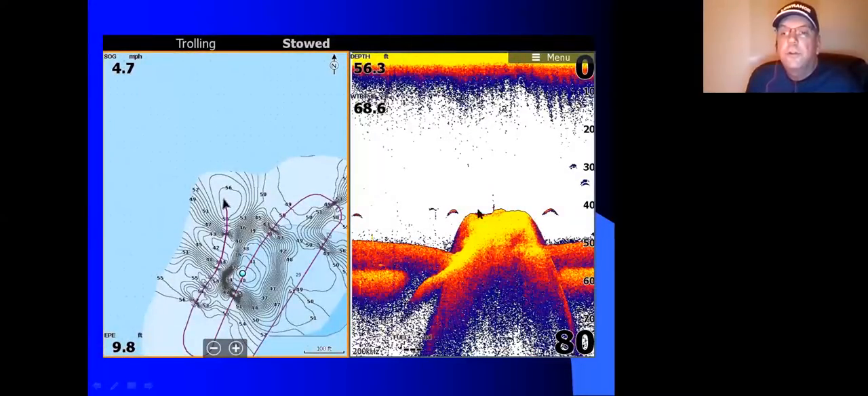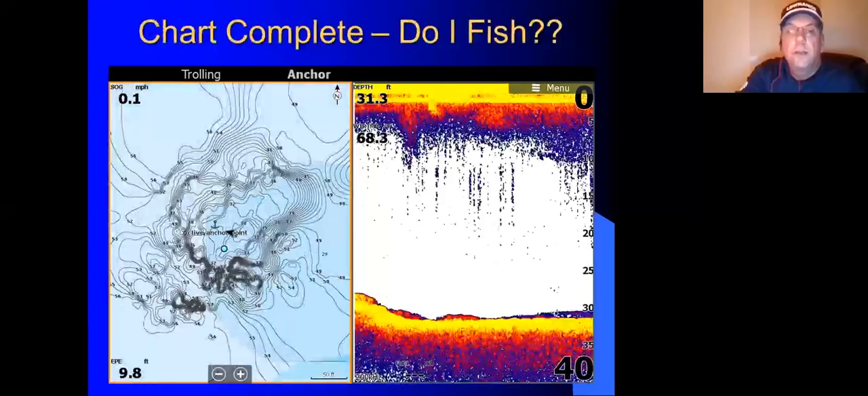Here I'm starting to see fish. I got a little hump right here, which is this 42-foot hump or finger that I had just gone over, and I went back into the deeper water. So I'm starting to see fish. I'm building a mental model in my brain, and I'm looking at it at the same time, but I'm also paying attention to where fish are, because that's ultimately my goal.